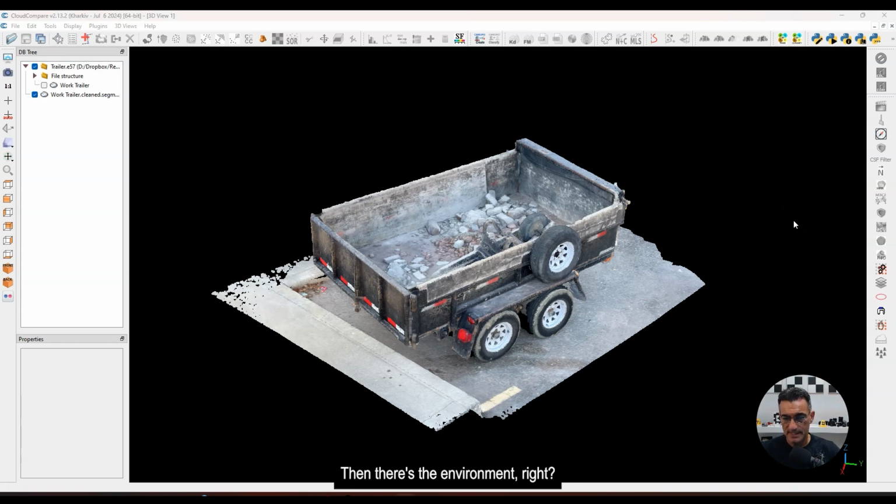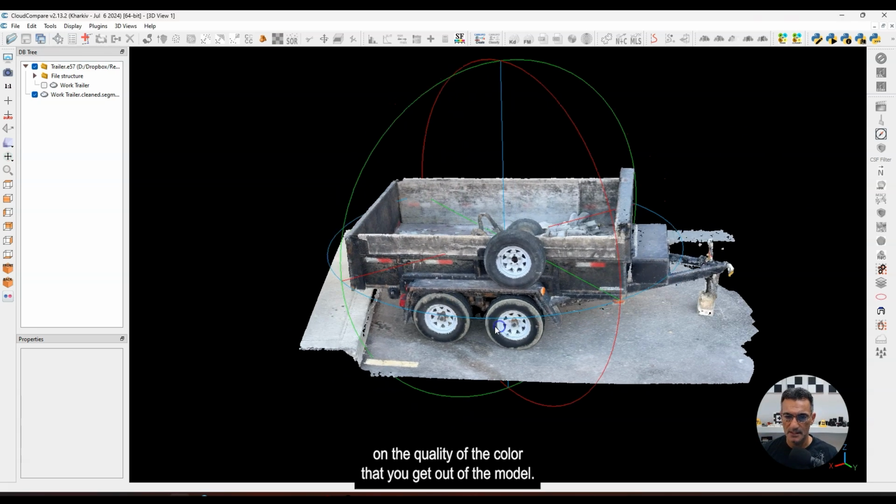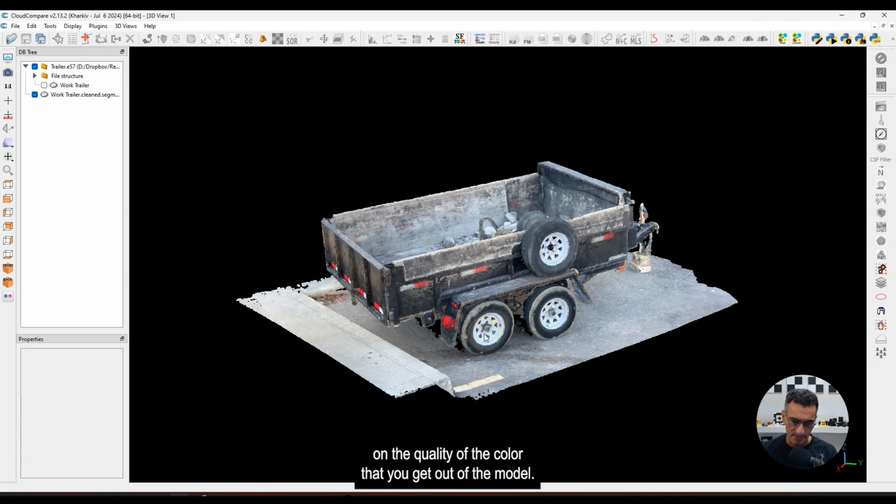Then there's the environment, right? The environment matters because if it's really sunny or if it's really dark or something else is going on, you may have to make some little changes to help mitigate some of the problems. So for example, if the sun is facing you, it's low in the sky and you're getting some kind of glare, you may have to change the position of the phone, just kind of point it down a bit so it's not pointing directly at the light, because that'll have an effect on the quality of the color that you get out of the model.